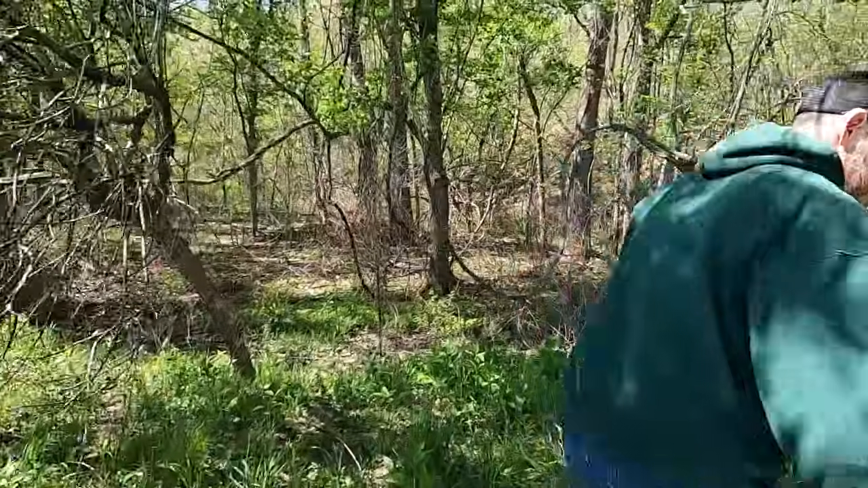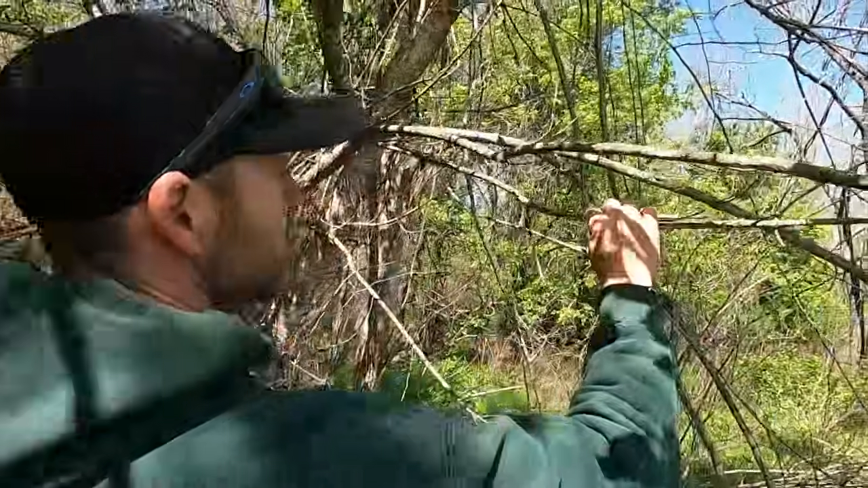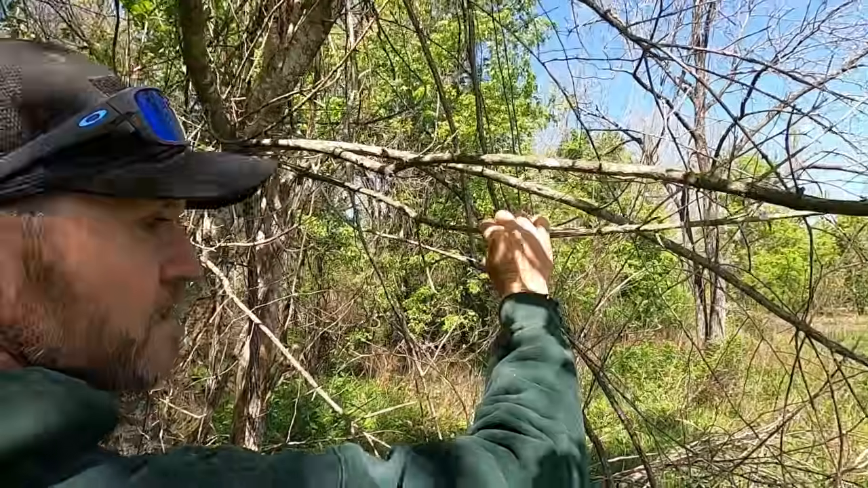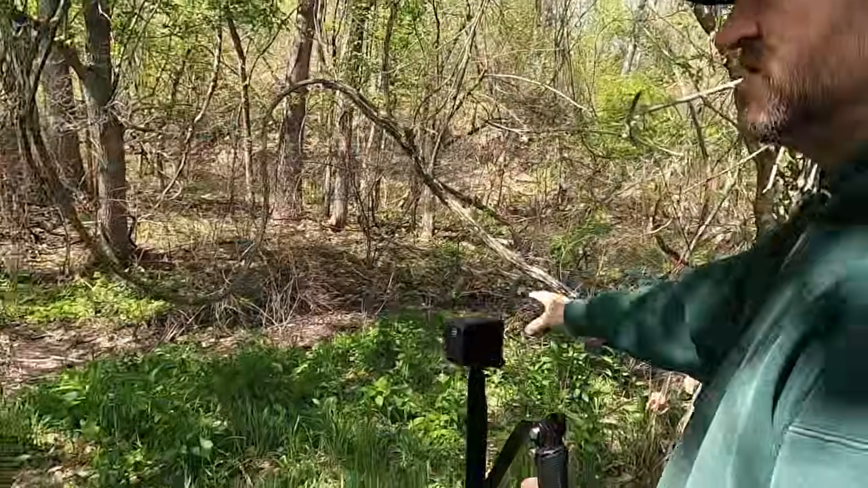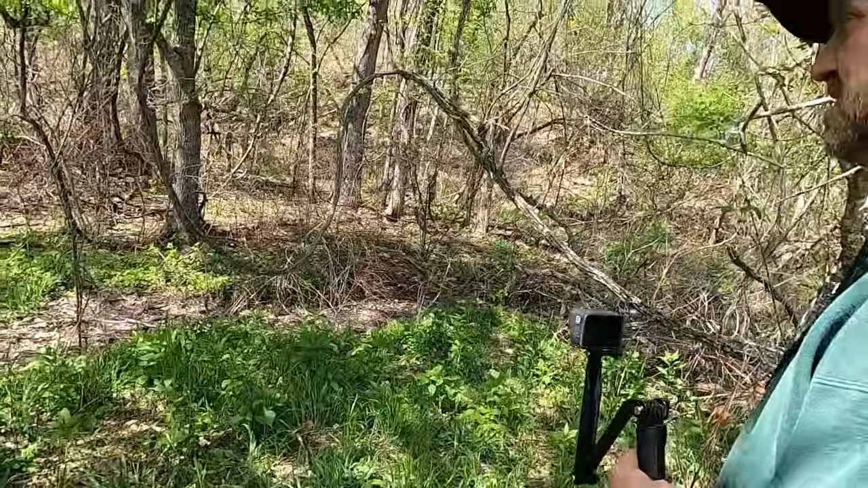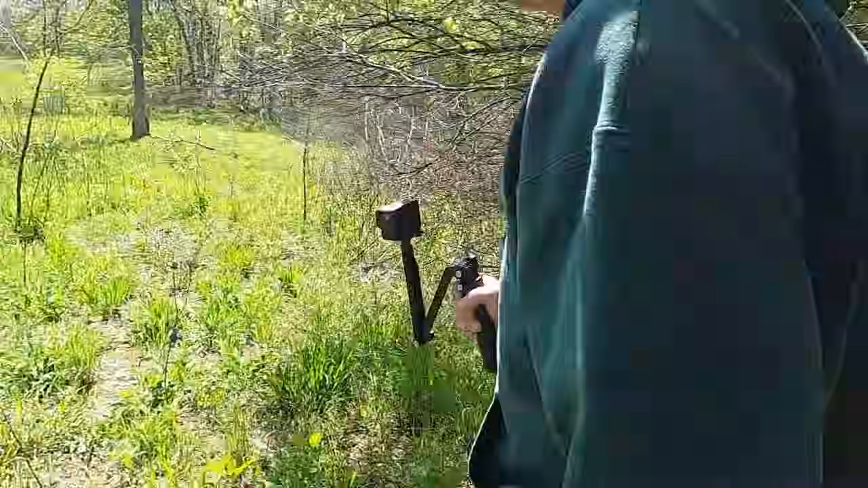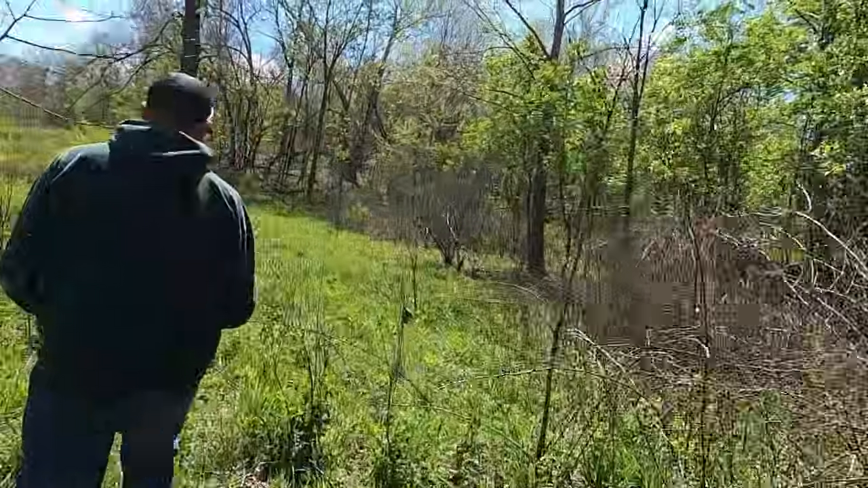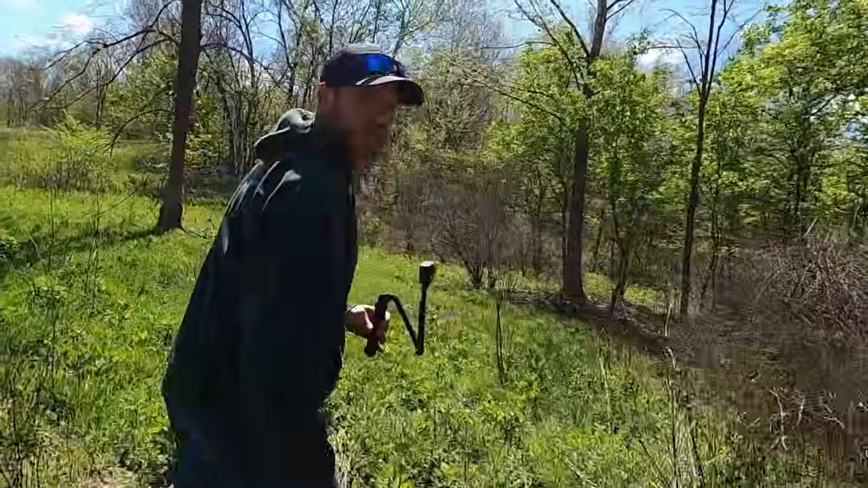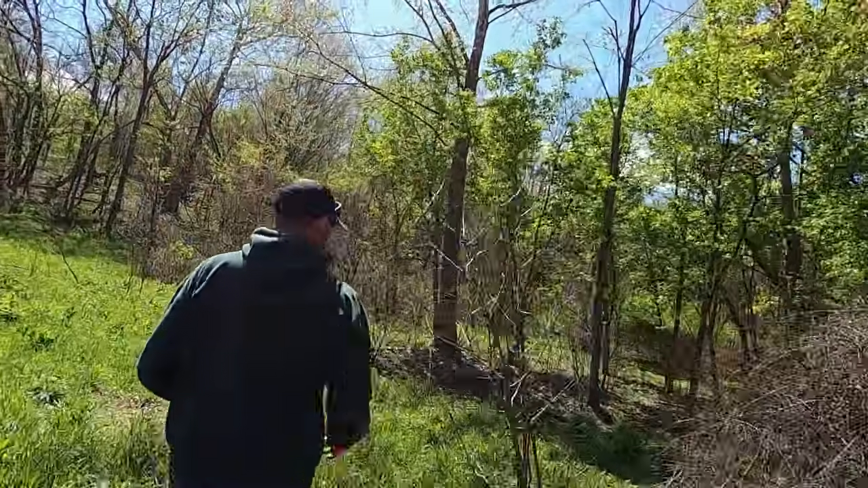Possibly. Like, this has been freshly broken off of here. That was one of the first things I found. I cased all this, and nothing. So it wasn't making sense to me until we got back to camp and realized, being able to look at the footage and the stills, it was all the way back here.